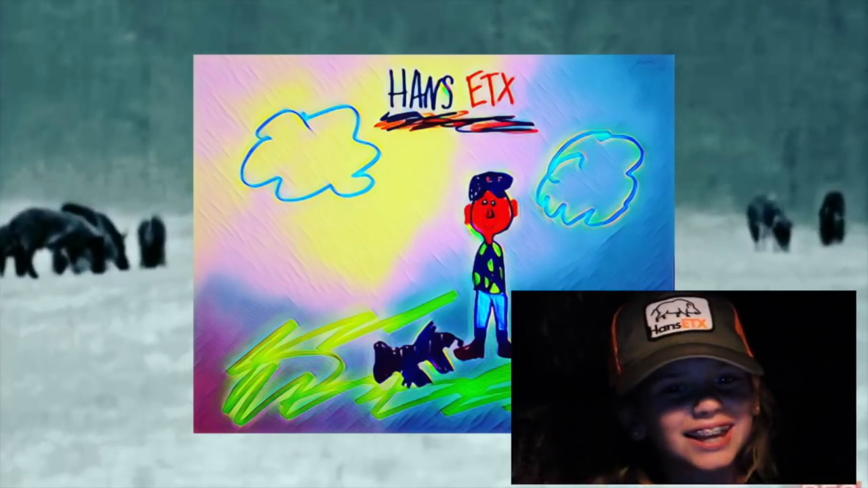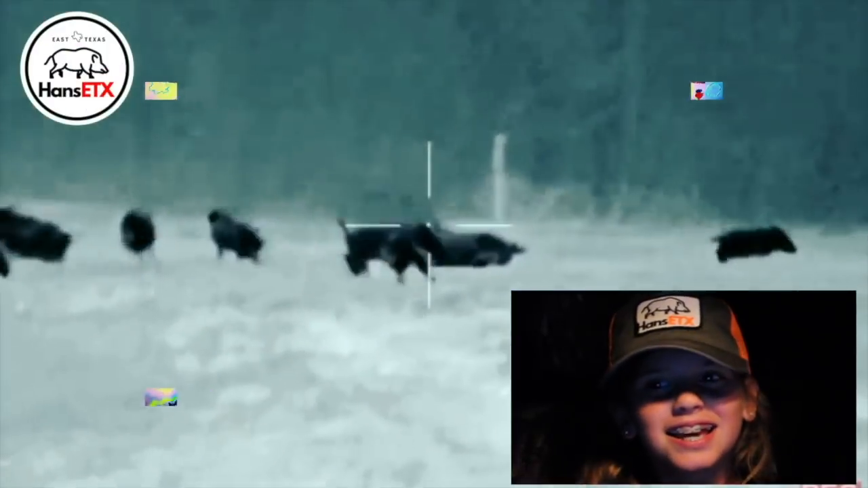Here we go. Bacon pancakes, making bacon pancakes. Get some bacon and put it in a pancake.